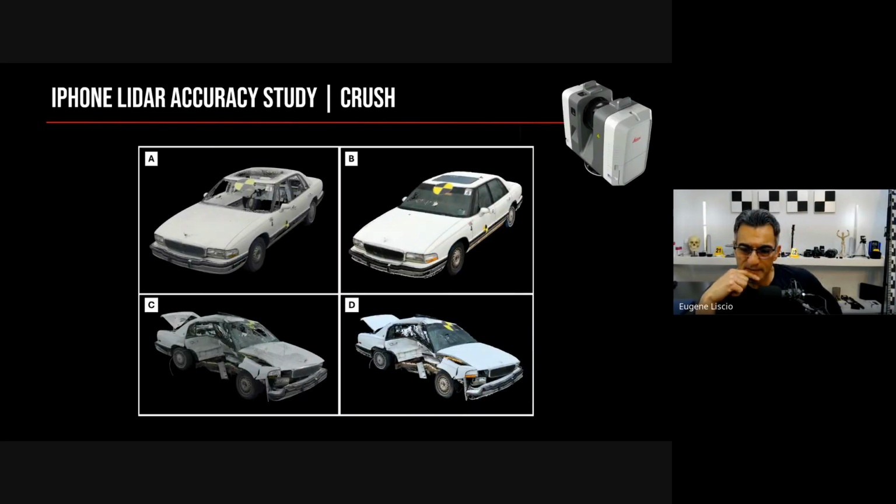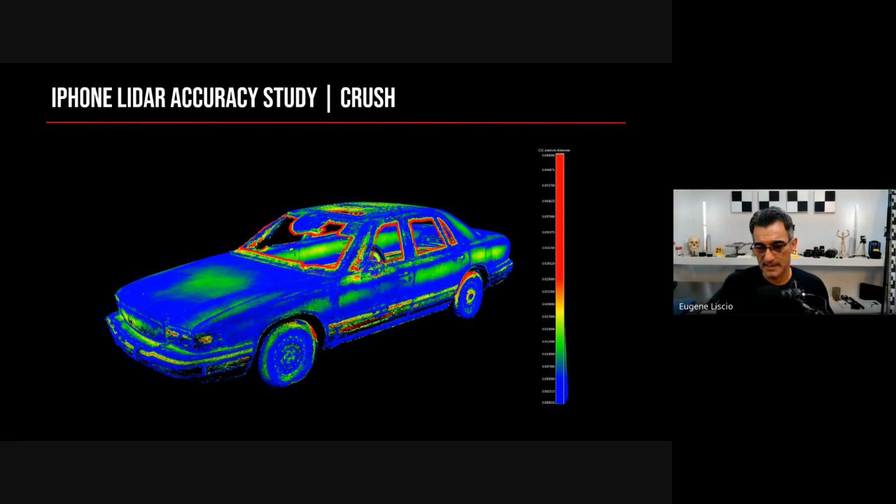One thing we did most recently is a study on crush. This was from the REX conference, in 2023 I think, in Orlando. Leica was a sponsor, so they scanned all these vehicles, but a number of people scanned these vehicles with Recon 3D as well, both pre and post impact. What we did was a comparison inside of CloudCompare, comparing the Leica scan to the Recon 3D data. What we want to learn from this is what the deviation is, what the errors are like, that sort of thing.